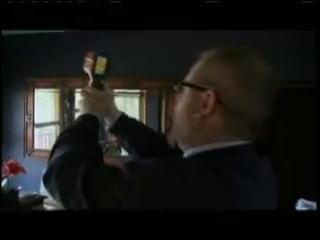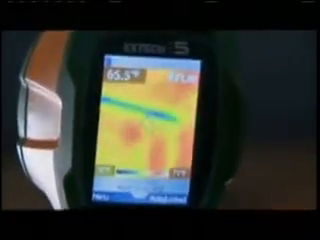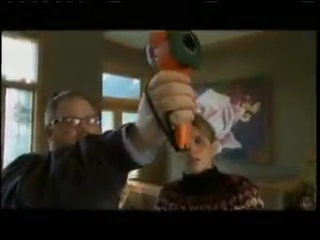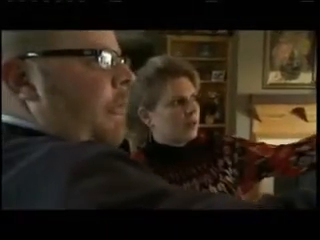Peterman says the technology just became available for use in the heating and air industry in the last couple of years. Before that, checking for problem spots like these just wasn't done. It's made it considerably more thorough. Before it existed, it was just completely neglected. Nobody even thought about air infiltration.